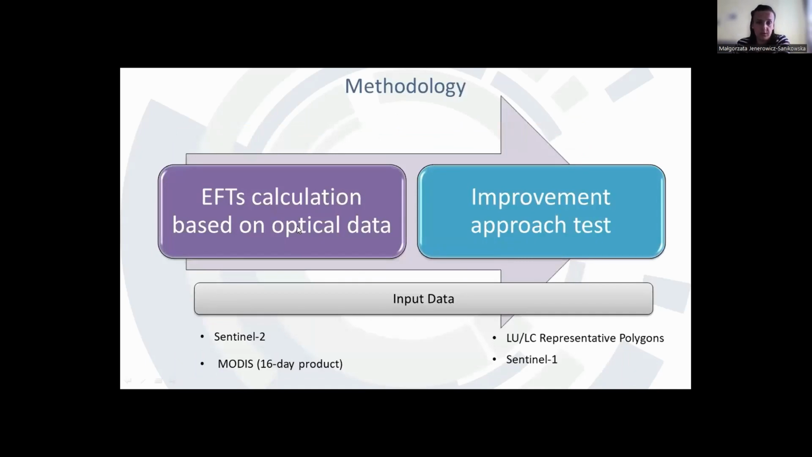So there we go with the methodology description on the general level. In our studies, the starting point is calculating EFTs based on satellite optical data, namely Sentinel-2 with 10 meters spatial resolution and MODIS 16-day composite of 250 meters resolution.